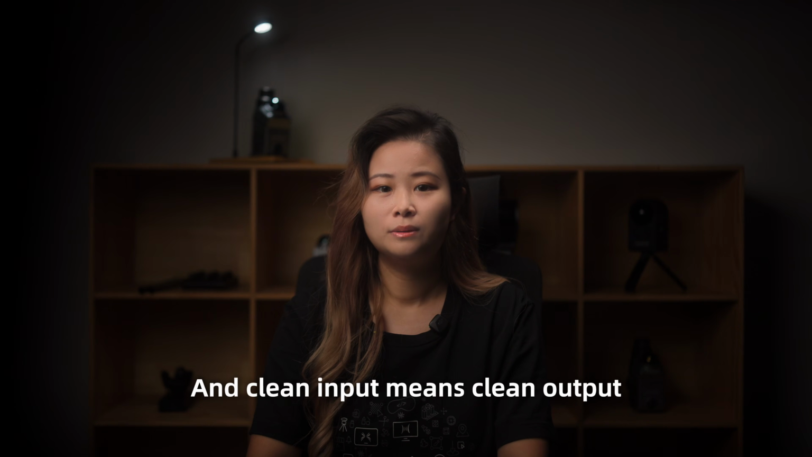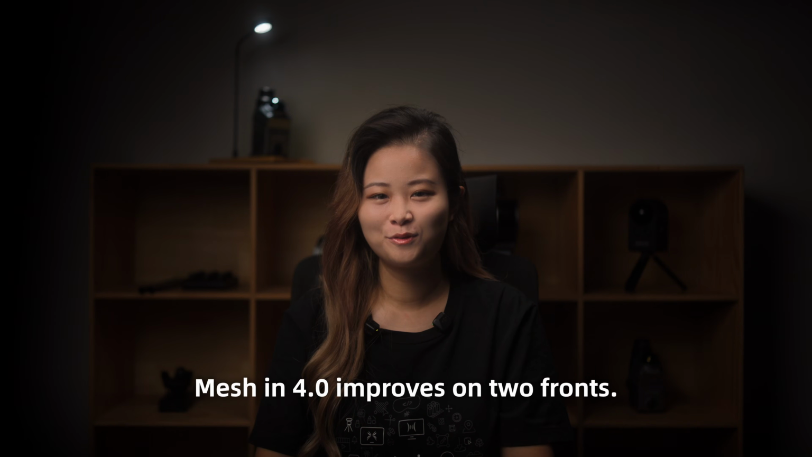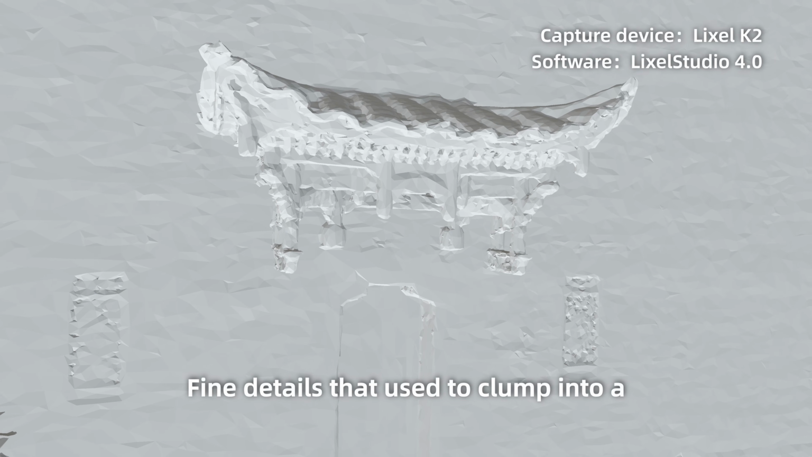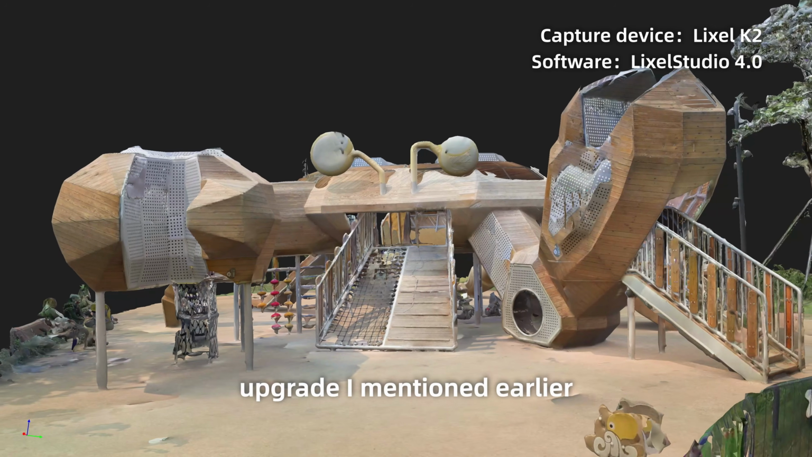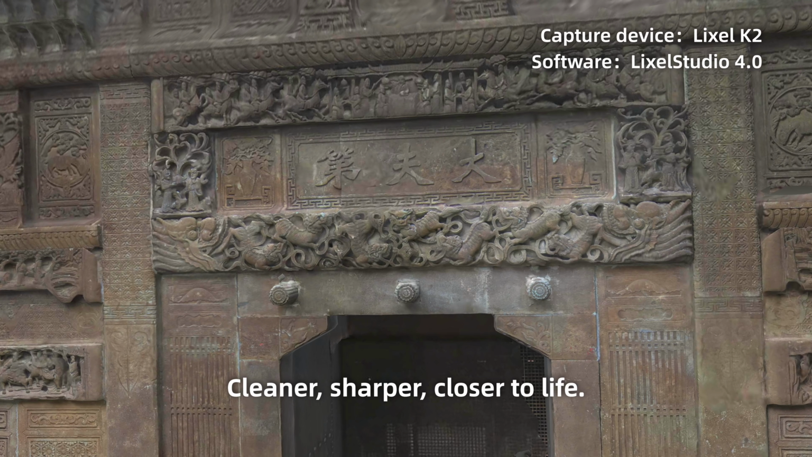And clean input means clean output, which takes us straight to mesh. Mesh in 4.0 improves on two fronts. On structure, better noise resistance, fewer holes, much less sticking. Fine details that used to clump into a blur now separate with sharp outlines. On texture, the coloring upgrade I mentioned earlier feeds straight into mesh texture mapping. Cleaner, sharper, closer to life.